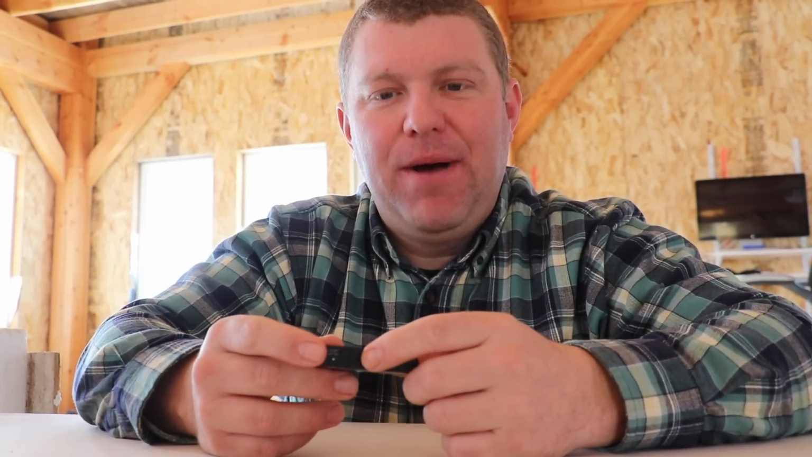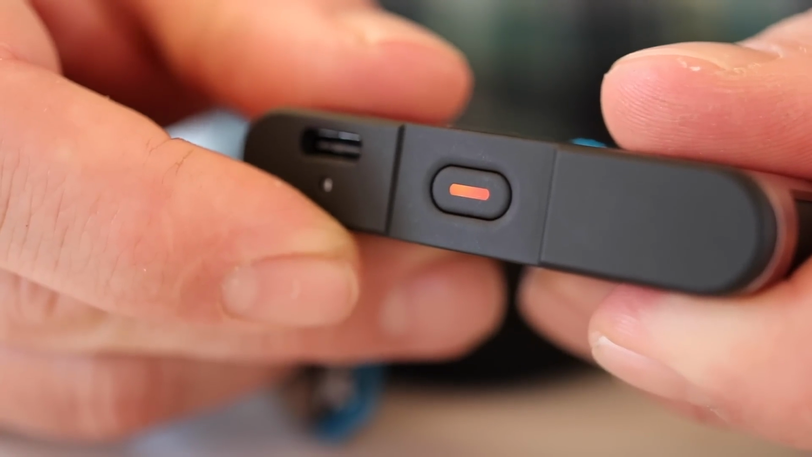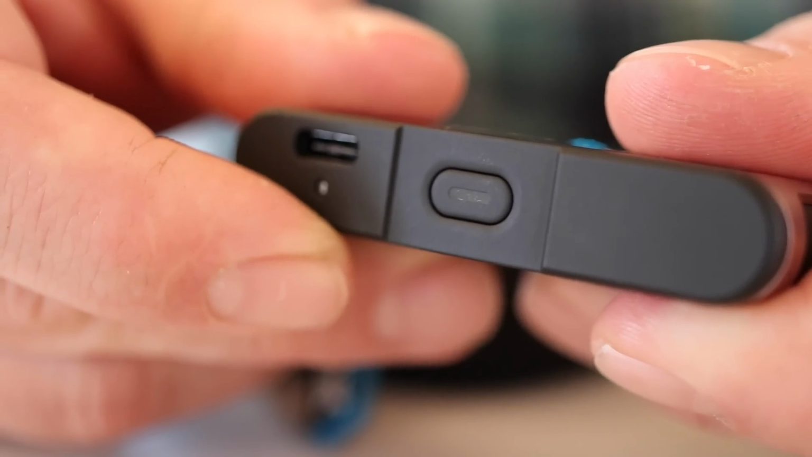It does have a power button, and it does have a short boot up cycle, so it's not an instant on thing. You have to turn it on. It takes a moment for it to boot up.